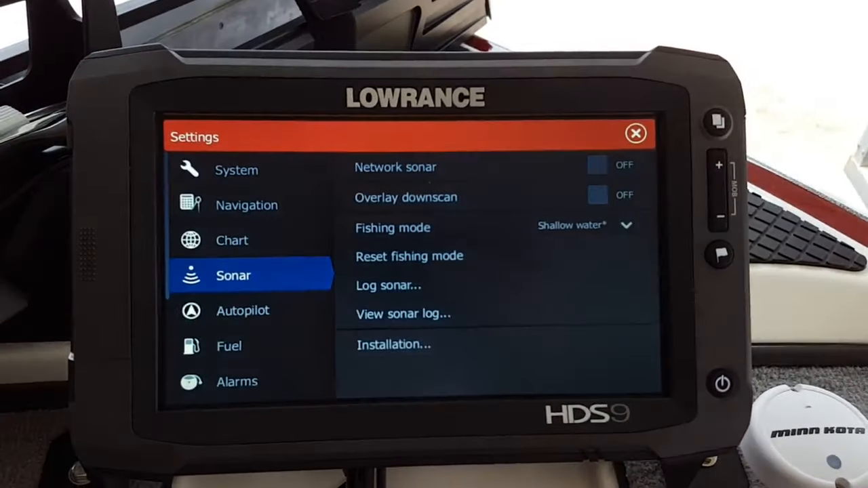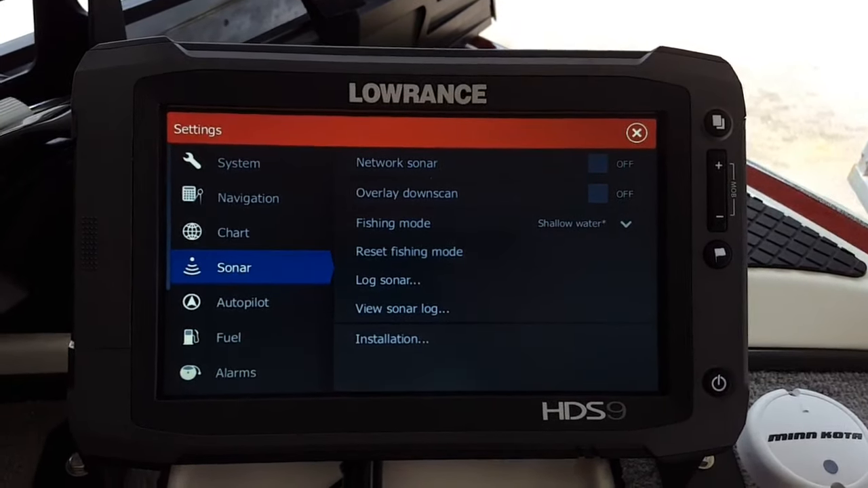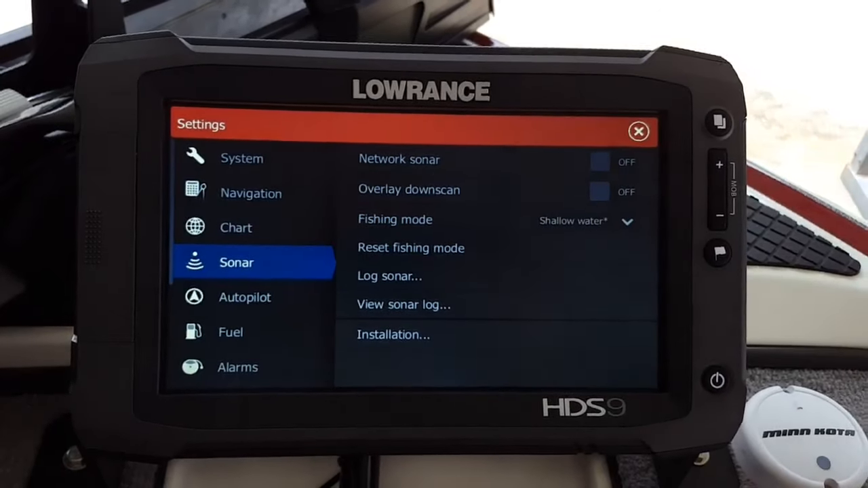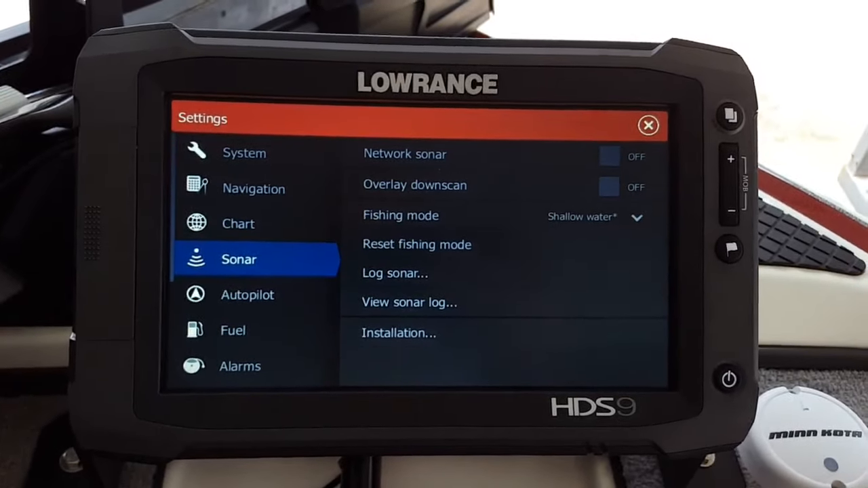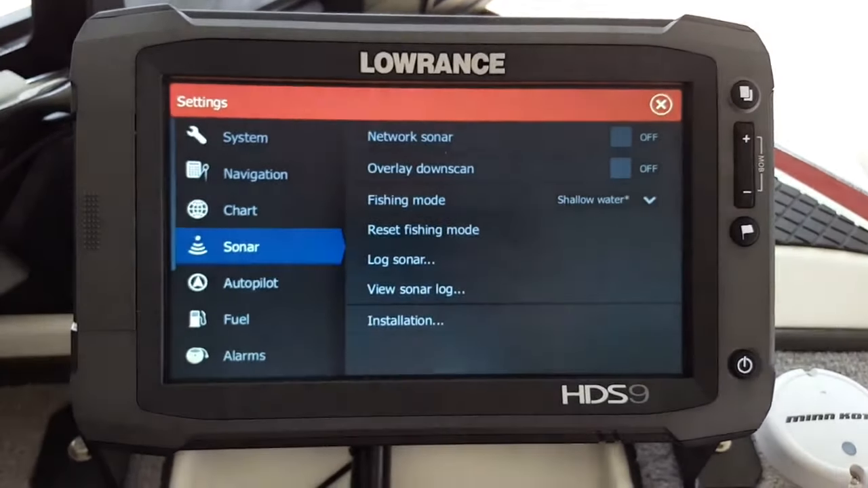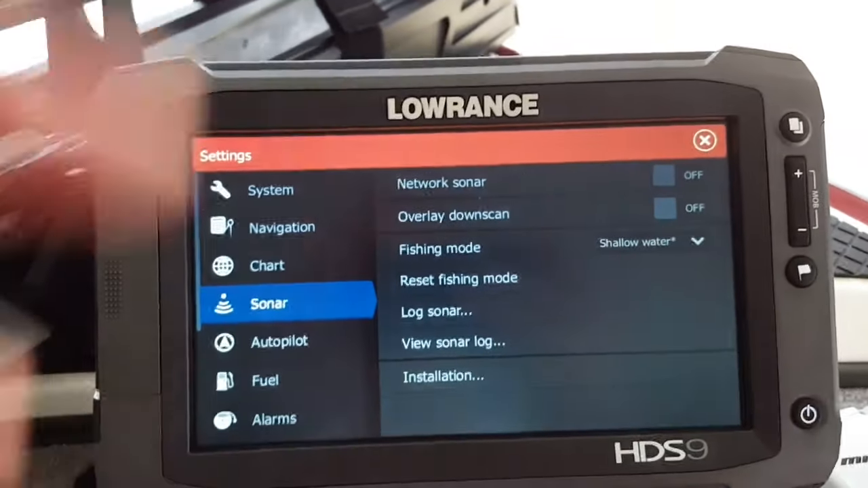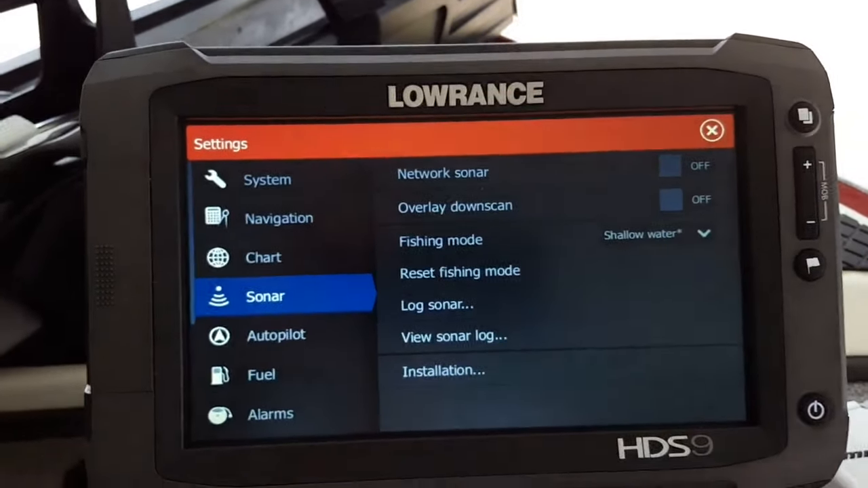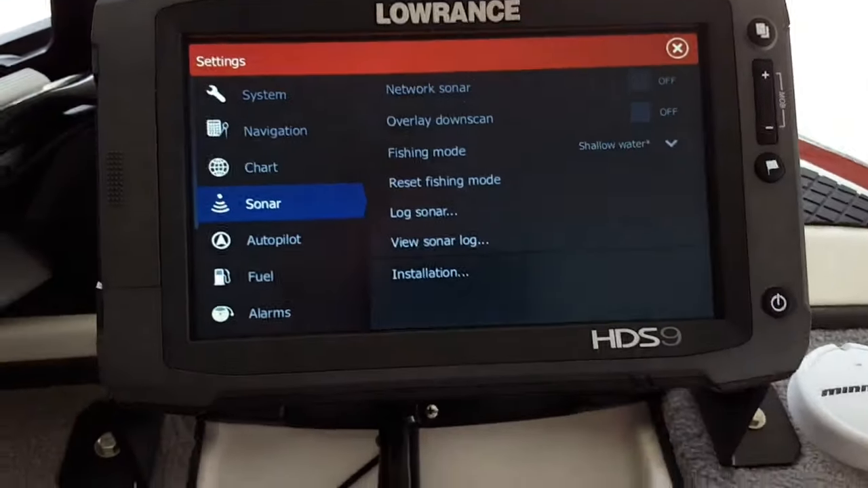I'm going to make a brief video to add to some of the others I have on YouTube. Little informative information. This is on a Lowrance HDS Touch 2. It's the Generation 2. And I'm just going to quickly show how I set one of them up as soon as I go into the features.